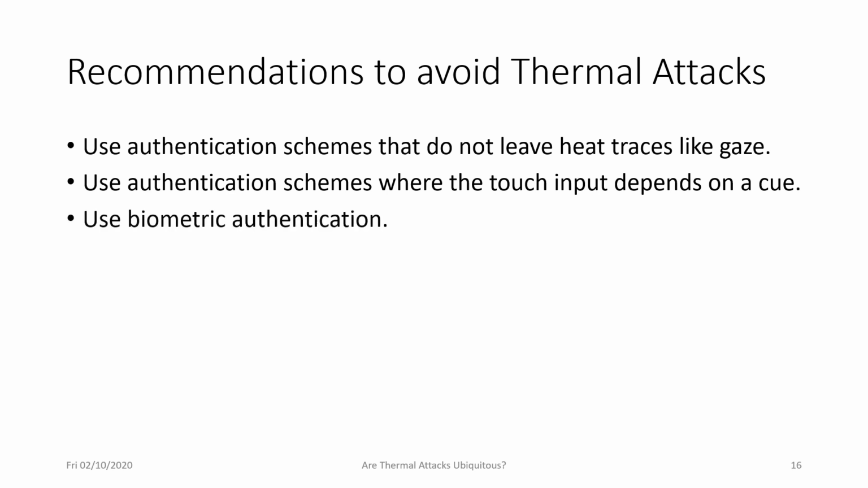The third direction is to use biometric authentication, such as fingerprint and facial recognition. Of course, these also come with their own limitations. For example, a famous limitation of biometric authentication is that it collects a lot of private information about the users, which in itself could be a privacy risk. Second, it does not guarantee the consent of the user. Somebody could force your finger against your phone to unlock it, and this way you are exposing your data without your consent. Finally, things like fingerprint authentication need to be evaluated against thermal attacks. This has not been done before, and this is a direction for future work.